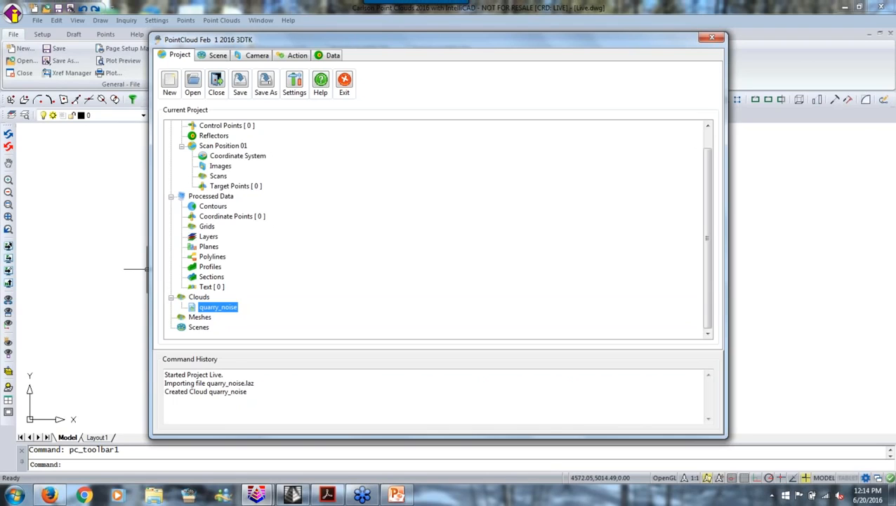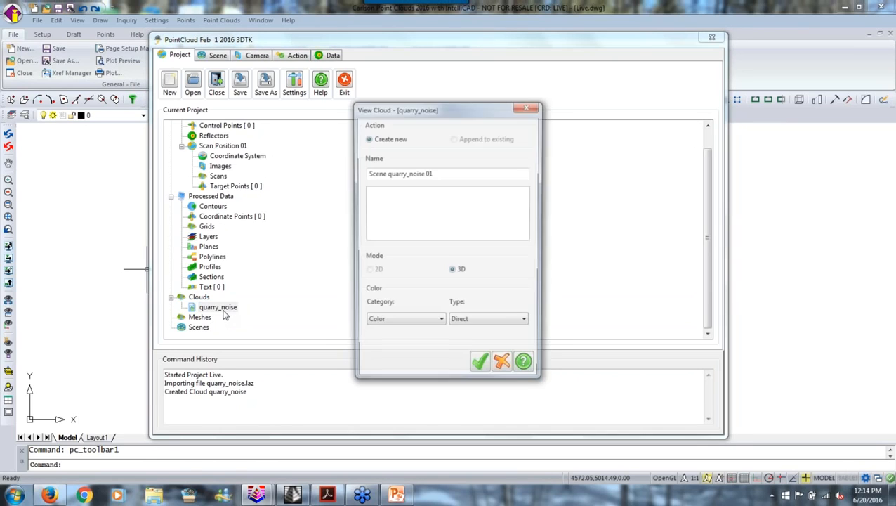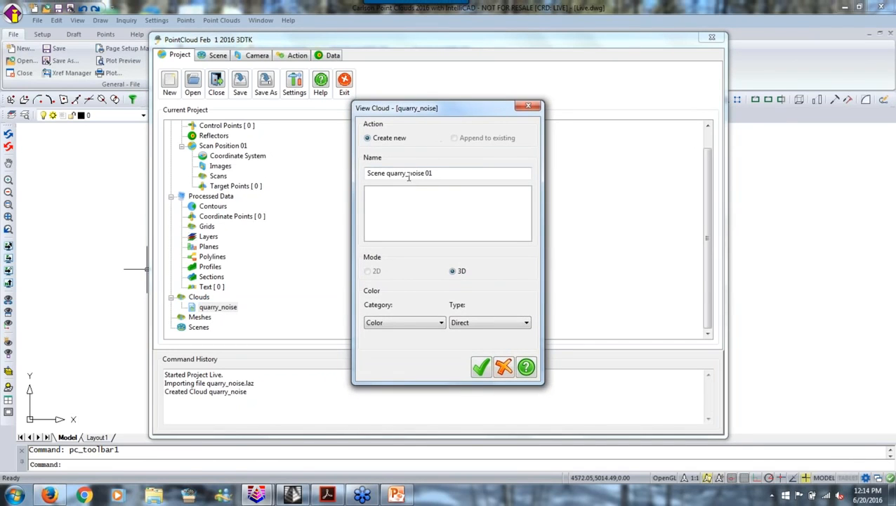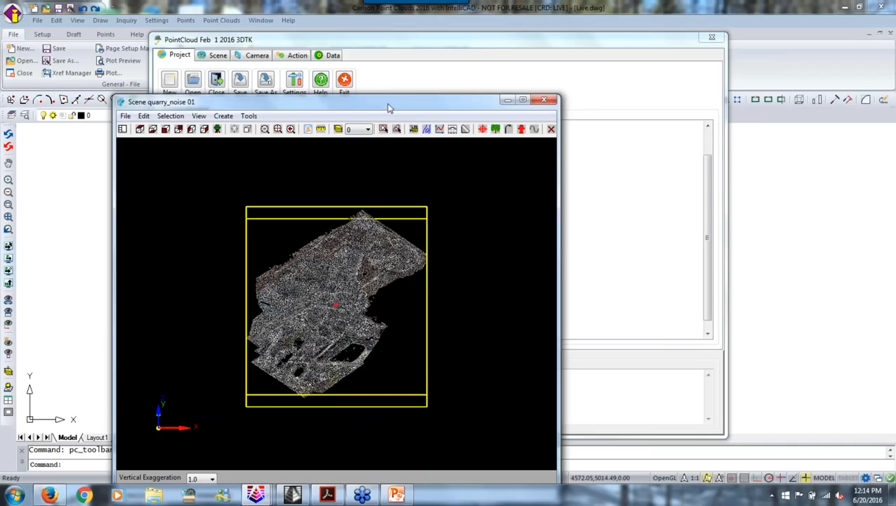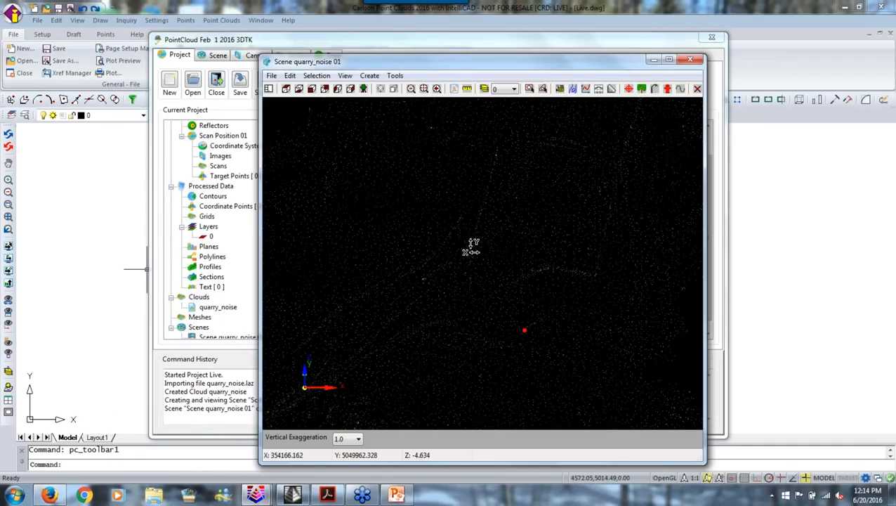But the thing is, when you do that, then it's like, okay, I got that. Now what? So we go here, we double click on quarry noise, and it says let's create a scene, and it gives it a name, which I'll just take the default, and it's either simple, position, intensity, or color. Color direct is kind of interesting. I'd say okay, and it generates this color direct.